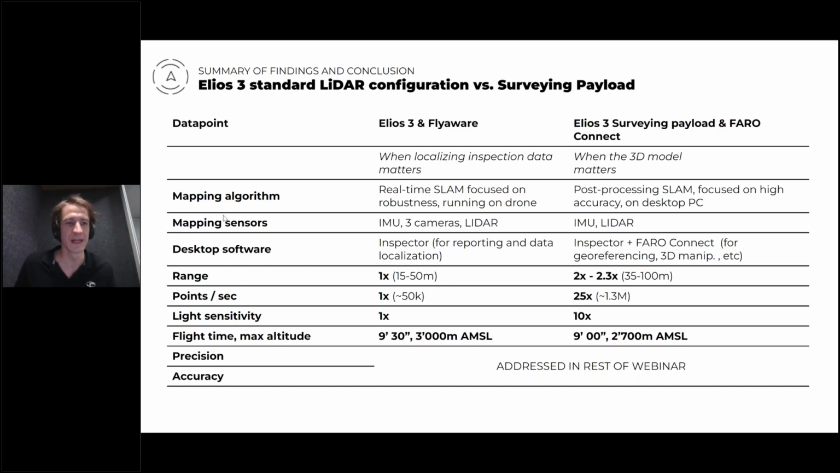And then we have these range, point density improvements, light sensitivity improvements. You have to know the LiDAR that comes with the surveying payload is more complex and more advanced and a bit more heavy, and thus you lose a little bit, 30 seconds of flight time with it. And the precision and accuracy is much improved, and that's really the part that will be presented by Mike, our product manager for this product, in the next few slides. Over to you, Mike.